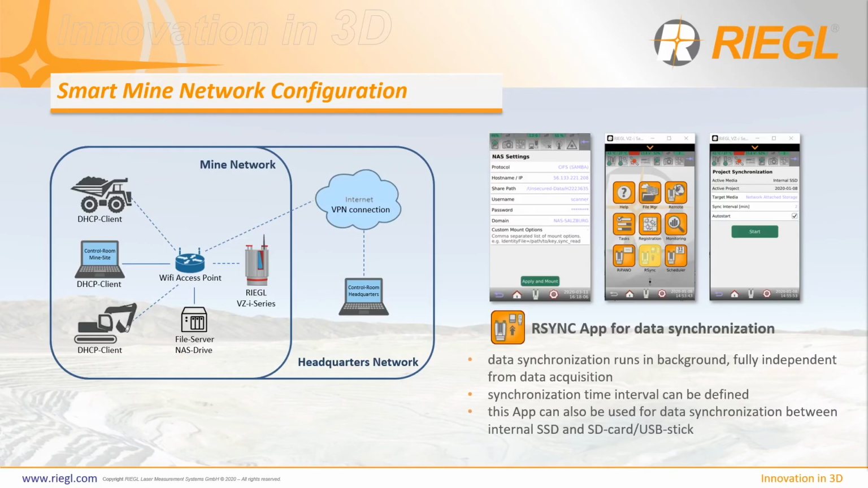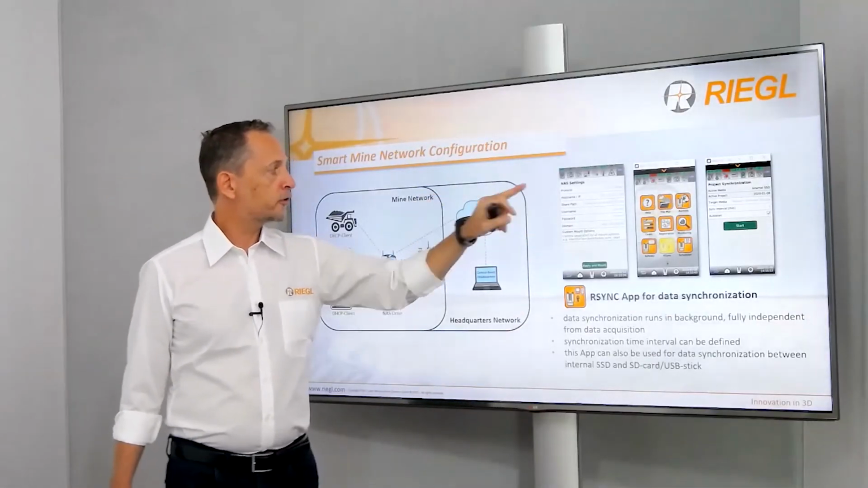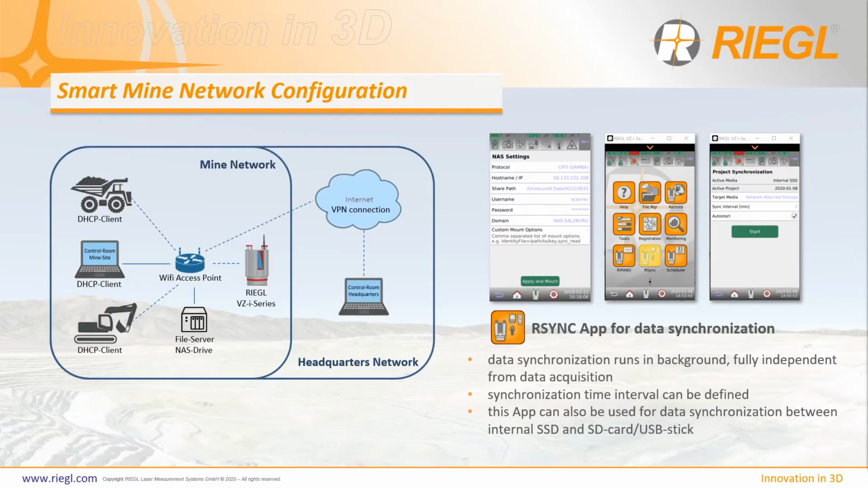Our new Rsync app is running on the scanner, and it enables data synchronization to a file server, which is another computer inside that network. The data synchronization itself runs in the background and is fully independent from the data acquisition. Within the graphical user interface of the app, the user defines the file server location by a host name or IP address, and you also define the synchronization interval. And again, it is fully independent from your data acquisition.